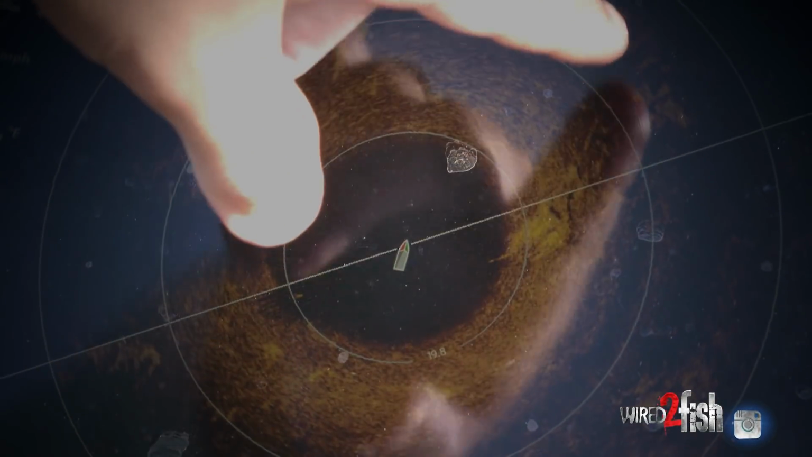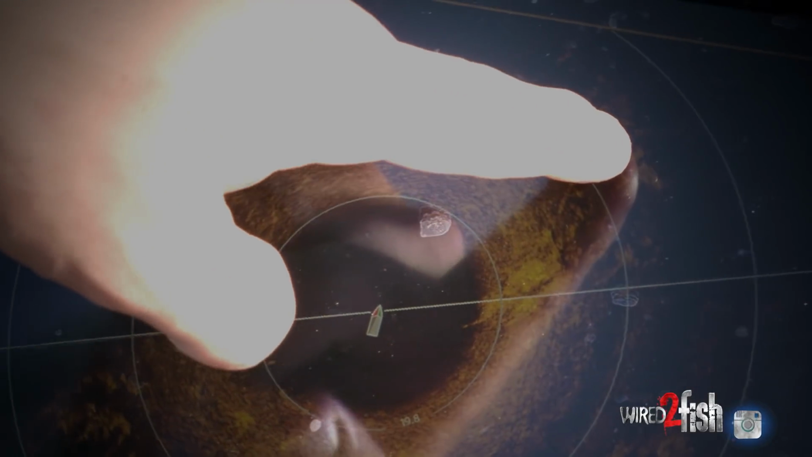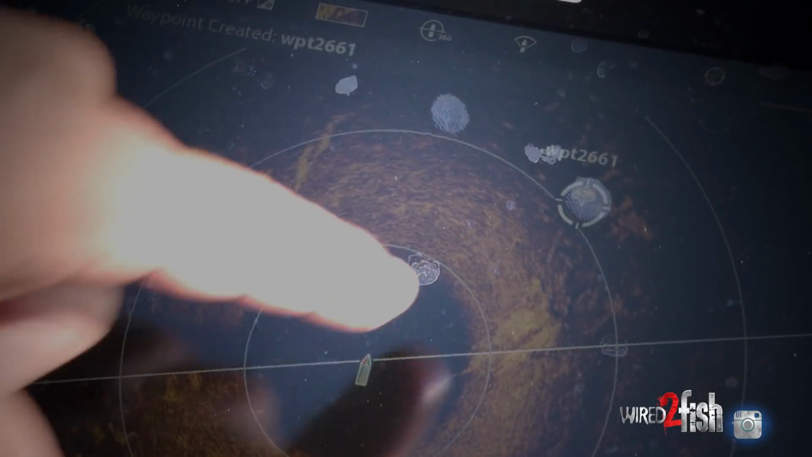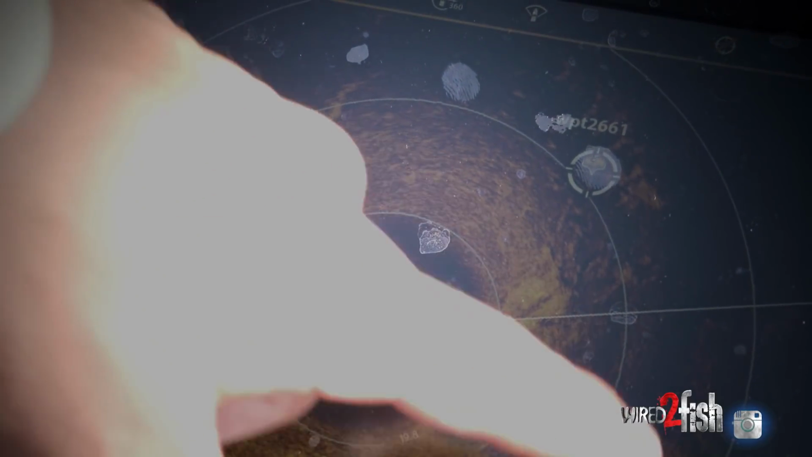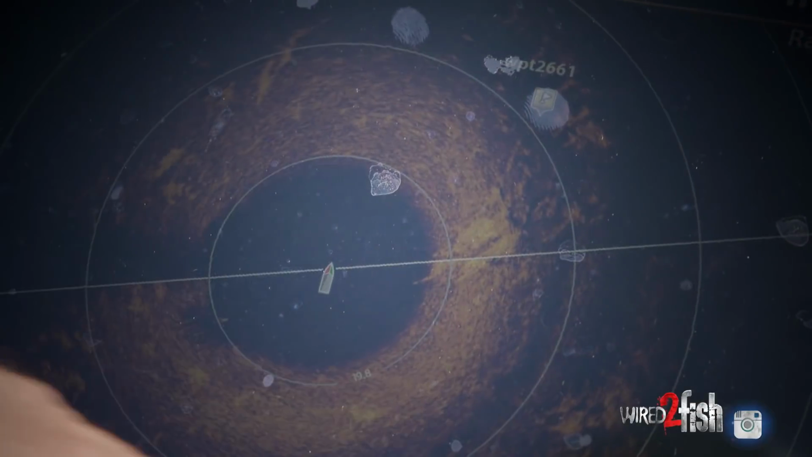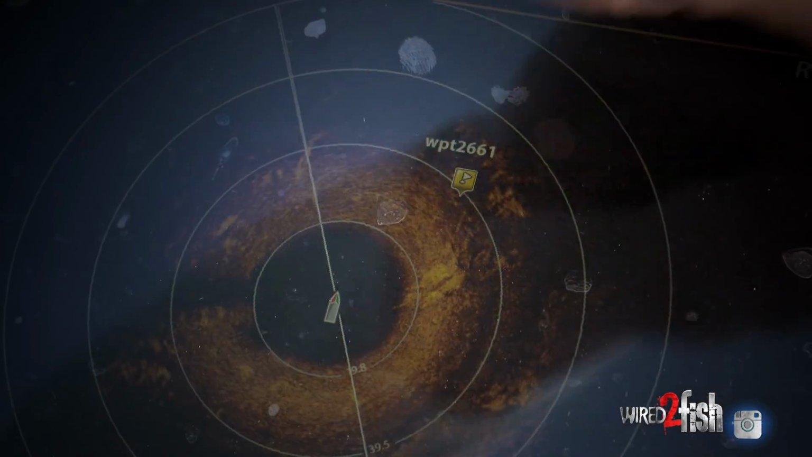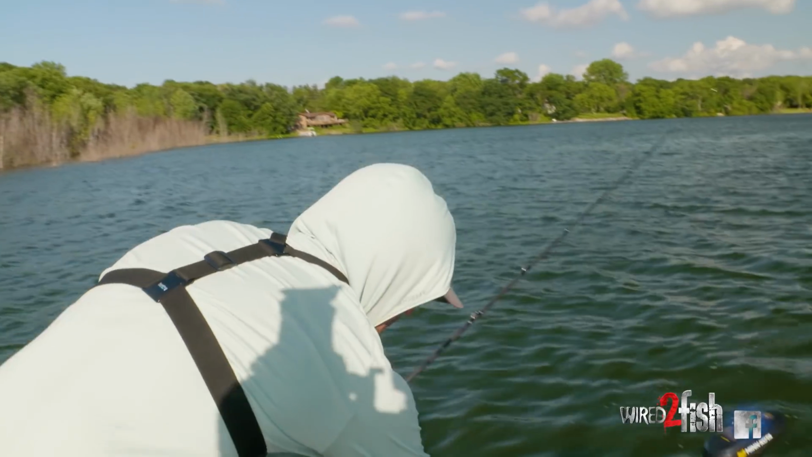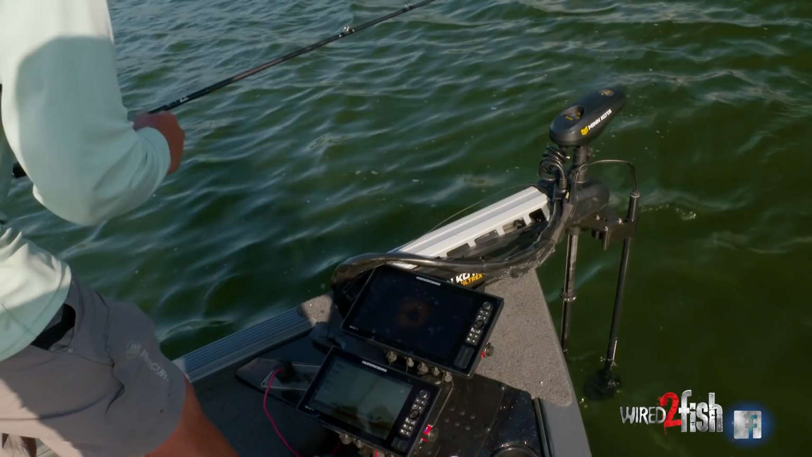So I really enjoy dropping waypoints on these specific clumps of grass or these specific little tiny pieces of structure on top of the main structure. So when I come back here, or if I go to a new spot and let this school rest, I can pull up here and I know exactly what clumps I caught fish off of. And so this waypoint, you can see it's just coming in right up top.